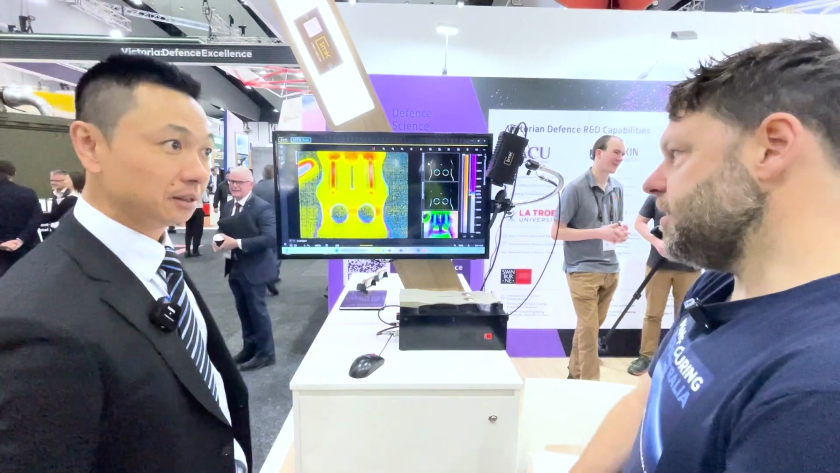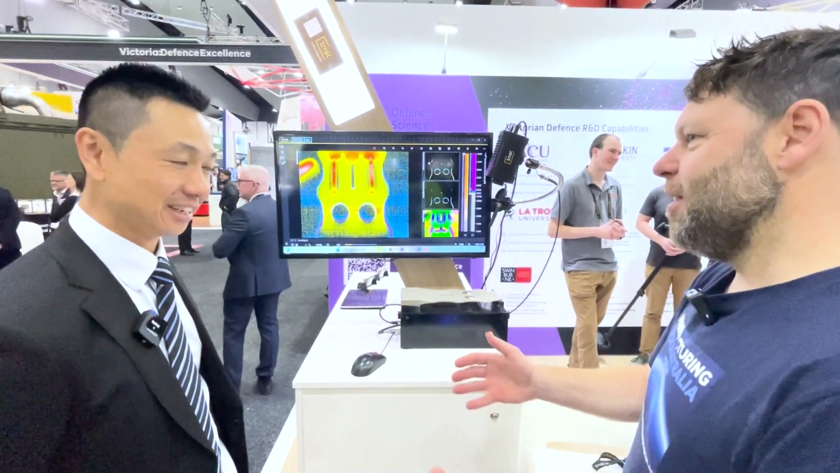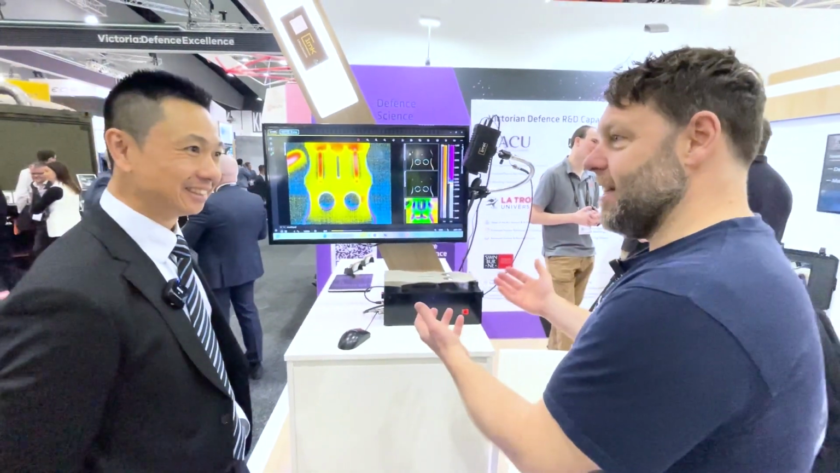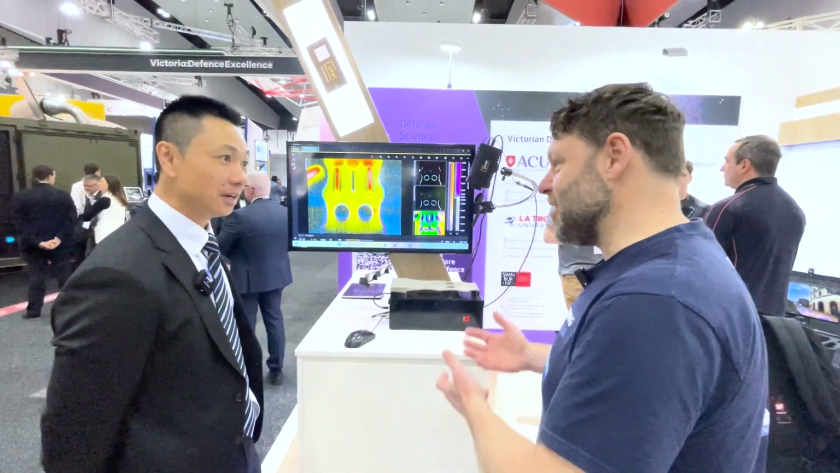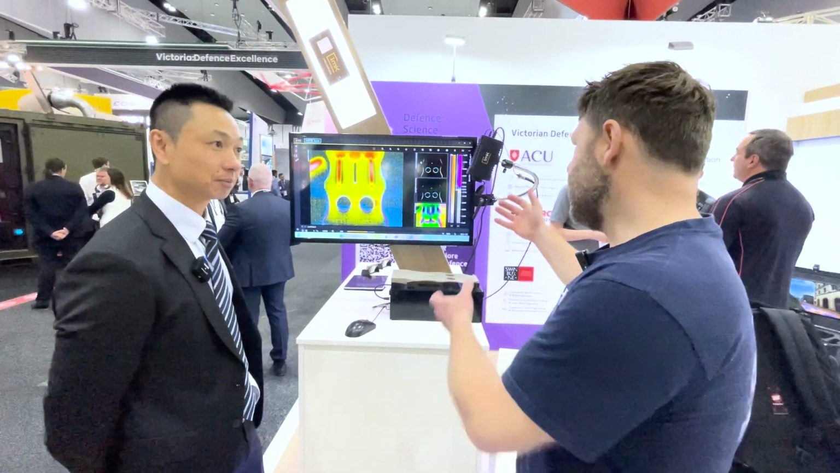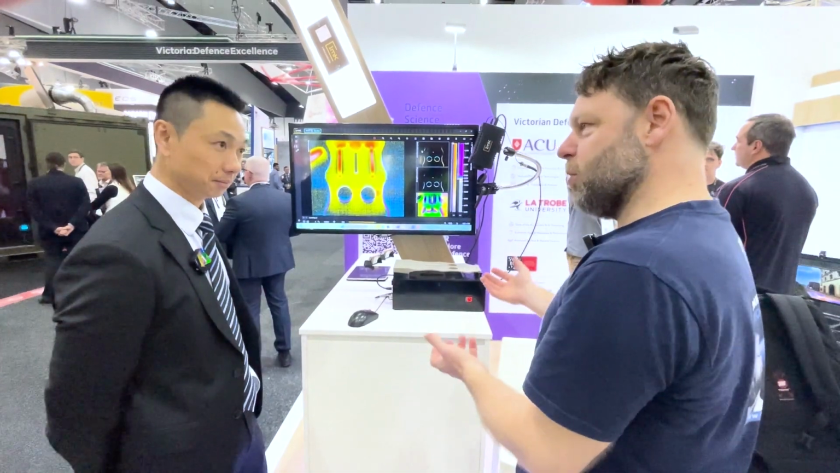So I guess there's a couple of elements to that, isn't there? You've got your simulation, your design, your planning side, but also when this stuff hits the field, you've got aircraft up in the air that you want to bring in and test and make sure there's no airline fractures and things like that, and cracks. But like you're saying before, the beauty about this is it's compact, it's low cost, it's accessible, it's usable by sort of anyone.